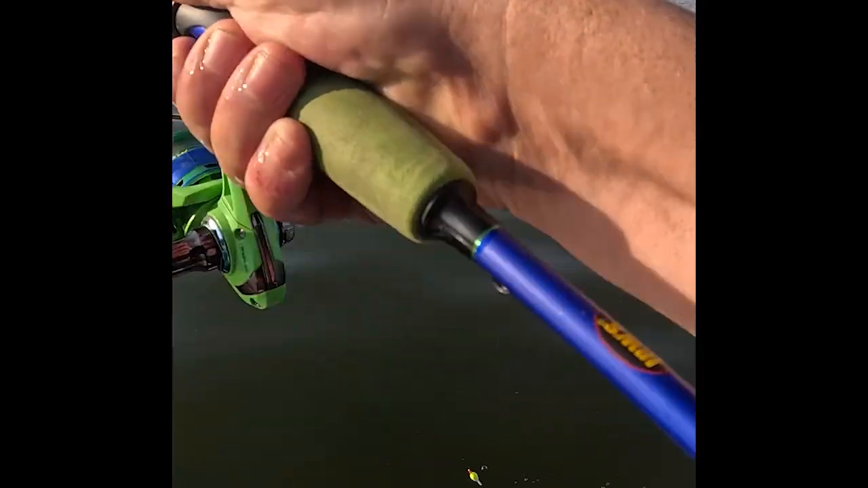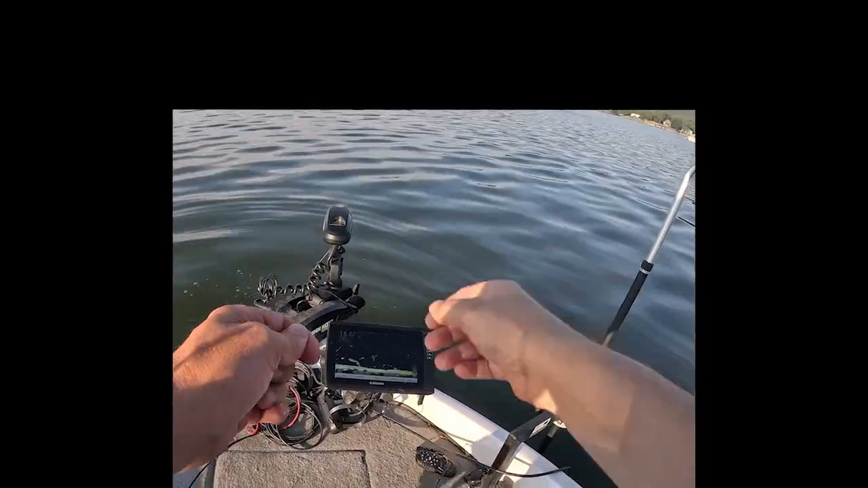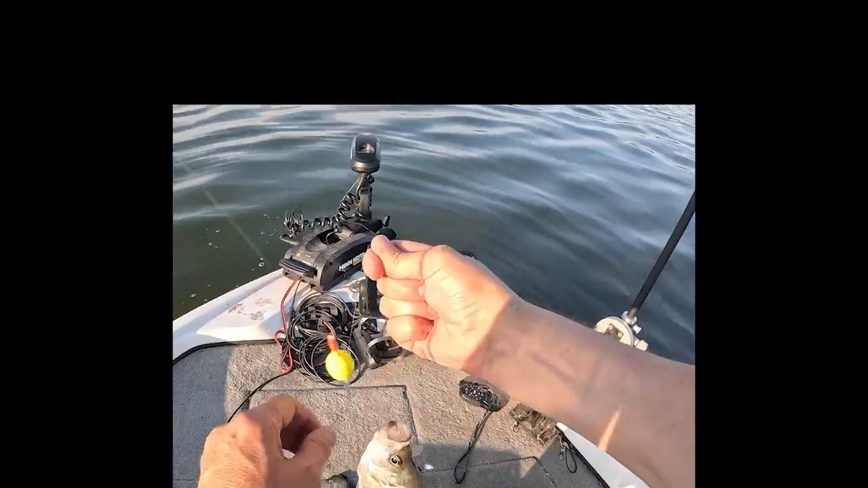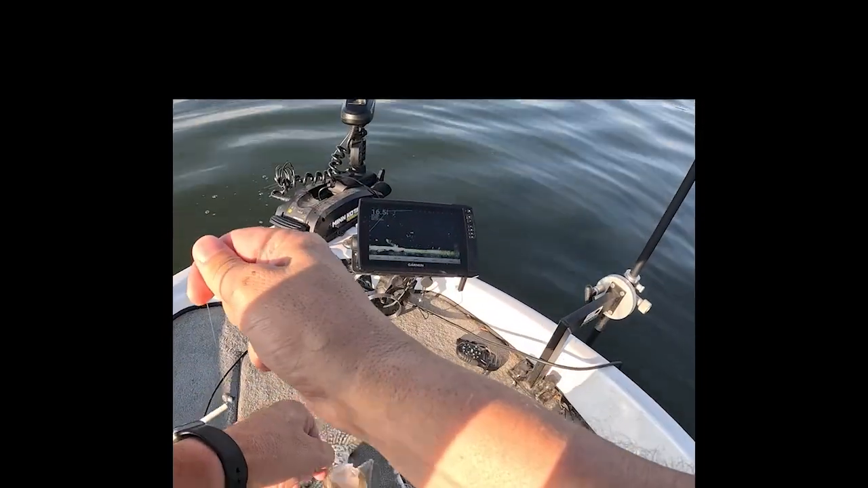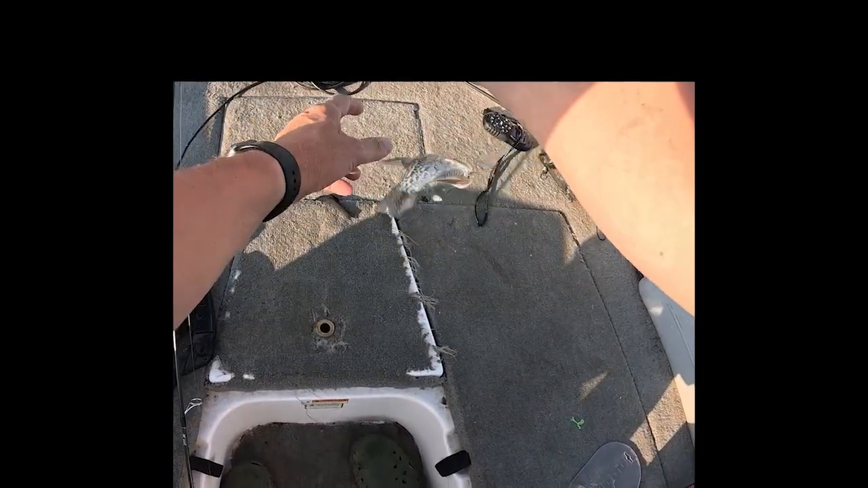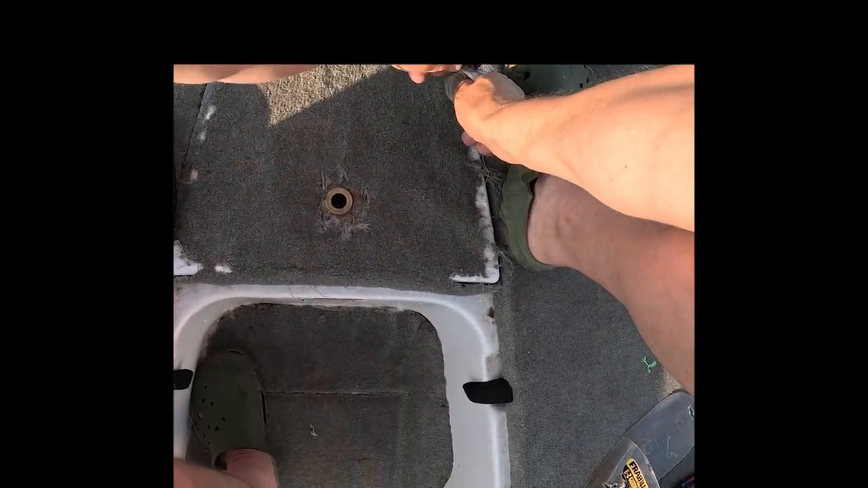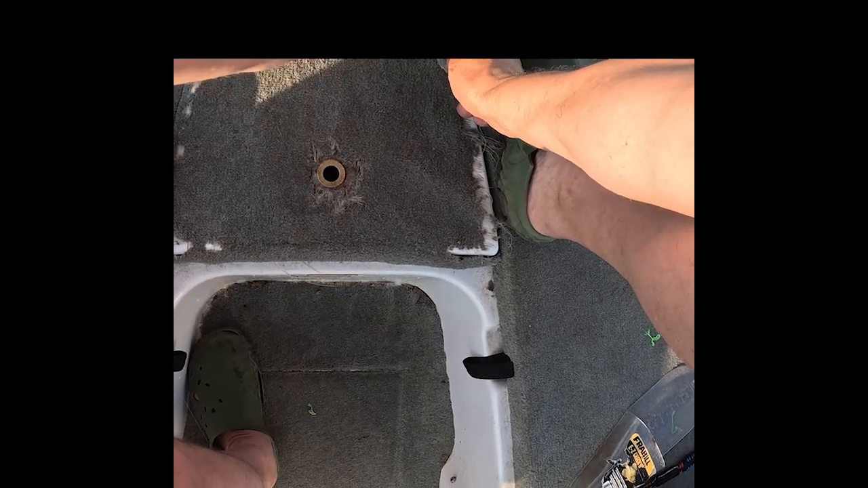So that's another good one. Golly, that's another big one right there. Don't break my line before I get it up there. That one is probably going to be another 11 and a half, 12 inch, maybe bigger fish. Come here, buddy. Don't break my line, please. I want to retie all this. He's stubborn. All right, now I got him. That's a good fish right there.